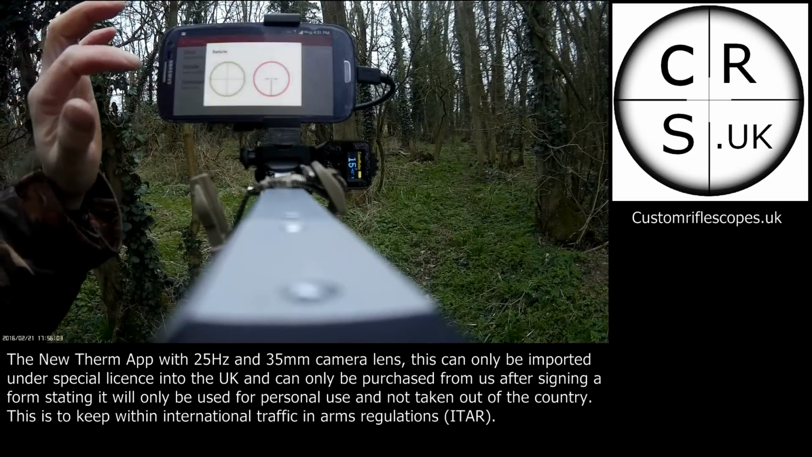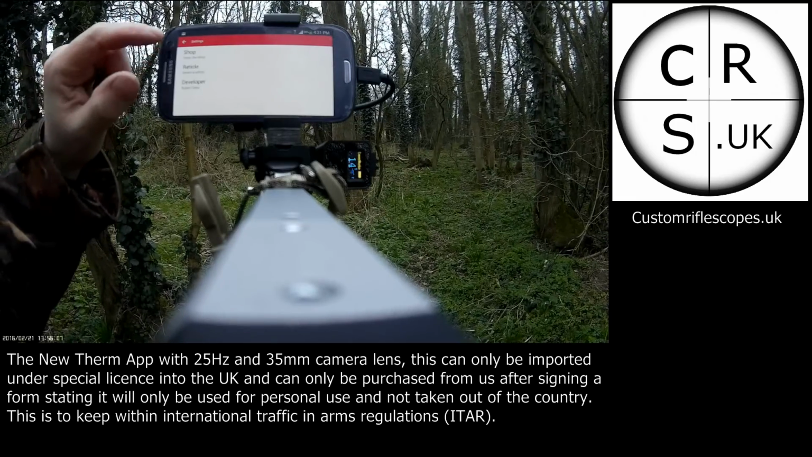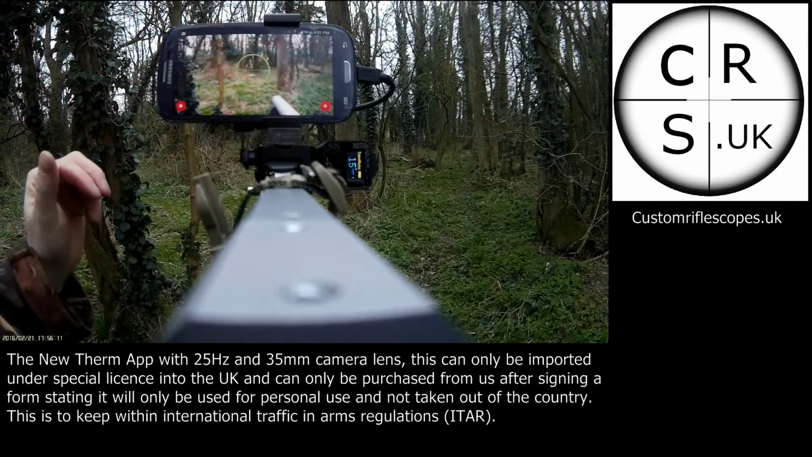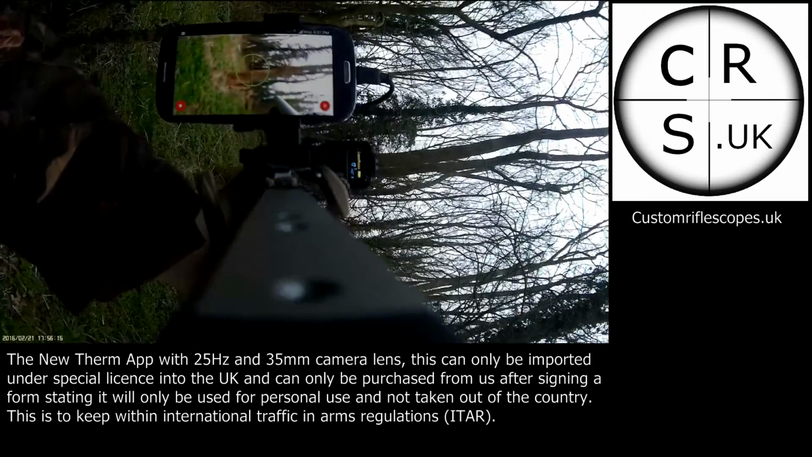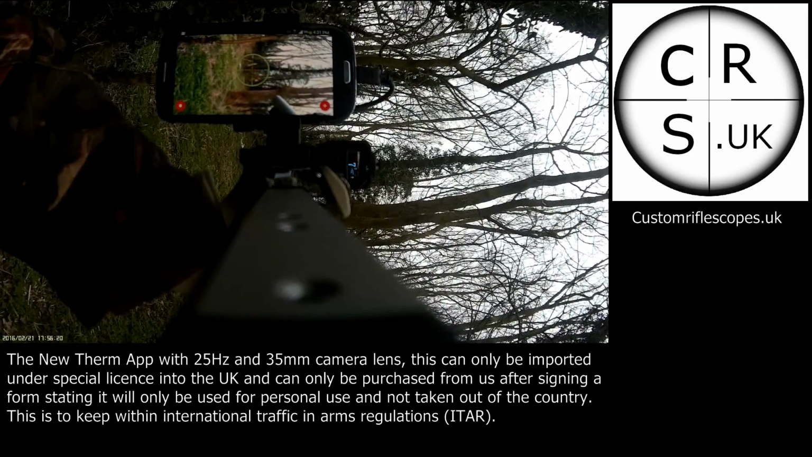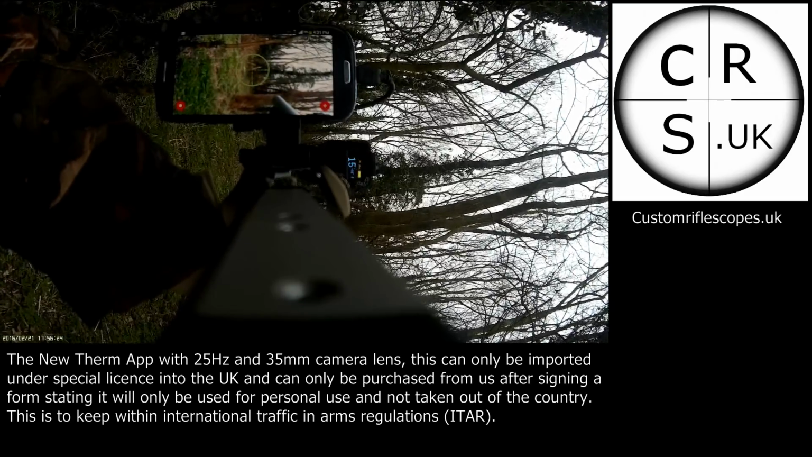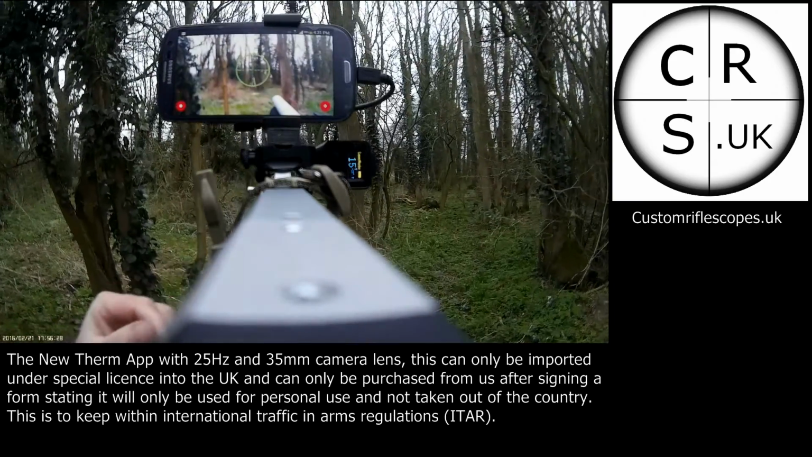For this I'm going to change the reticle. I'm going to have that one. Hope you can see all this. And then back again. And there we go, we have got the green reticle now. Okay, that's not too bad. There we go, back on 15 yards, hitting the tree, obviously still not zero to that.